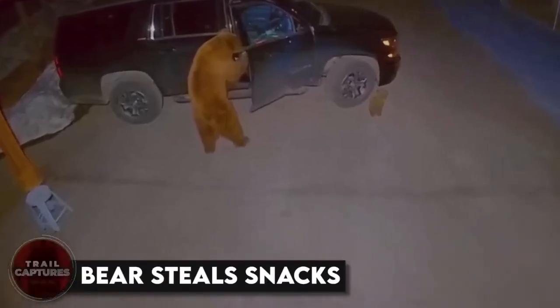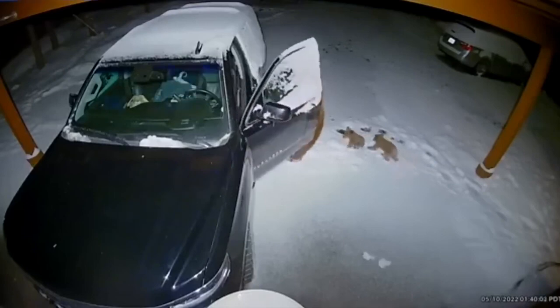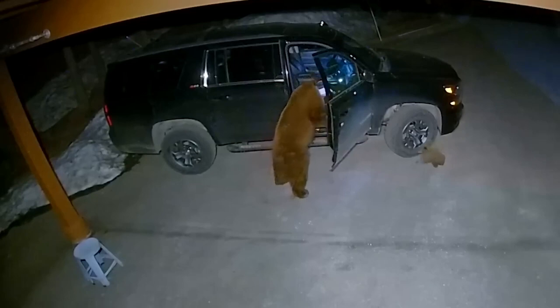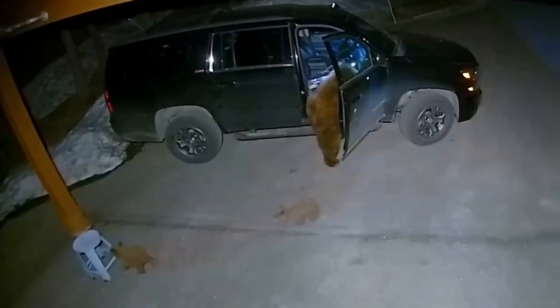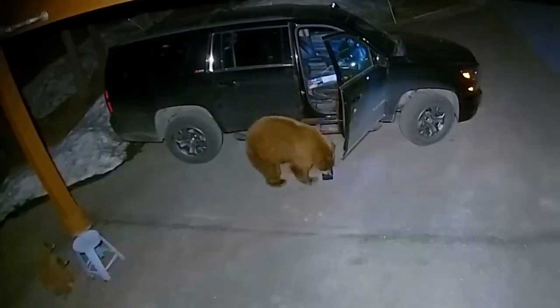Bear steals snacks. This CCTV camera happened to record the cute moments this bear family was having. The kids should have been hungry as the mama bear was trying her best to get food from anywhere, and what she found was this car. We see her getting into the car and the cubs walking here and there. Isn't it strange how mothers can go out of their way just to help their offspring?